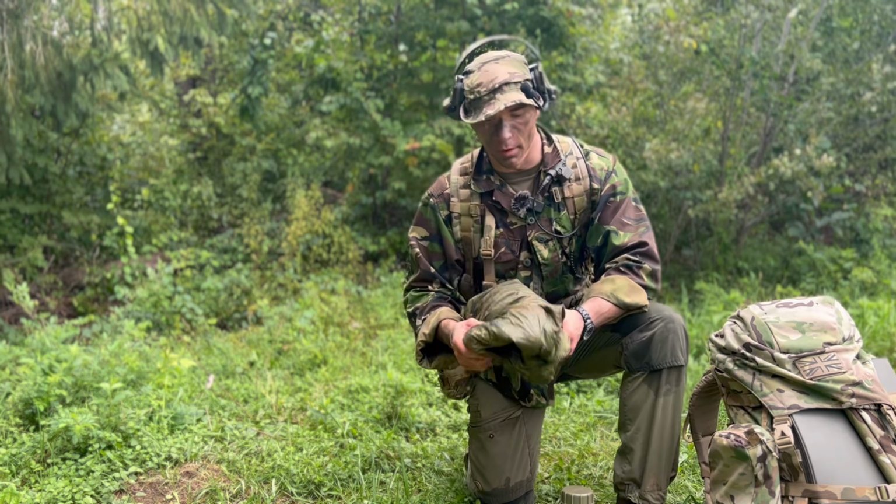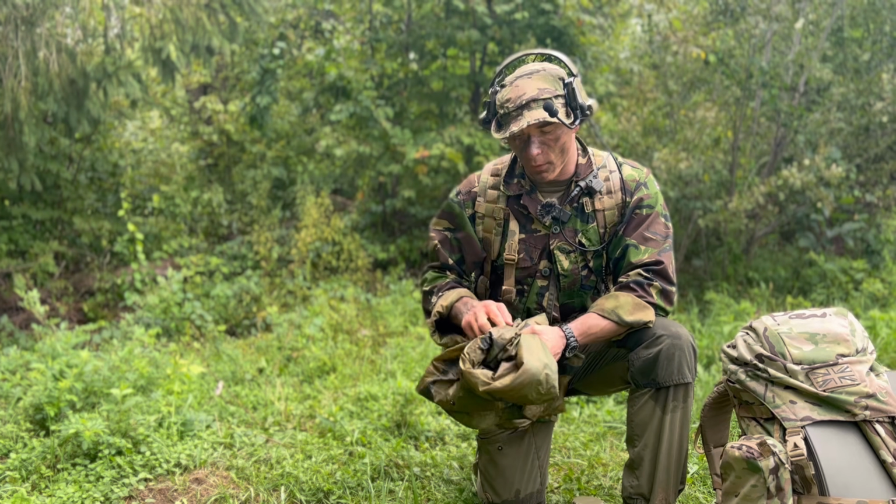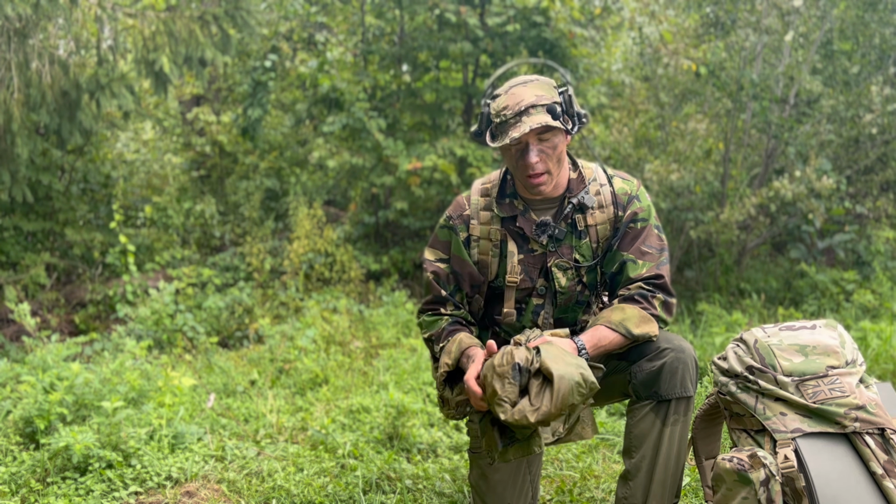So now I've got my poncho out, what I'm going to do is put this over my body. Now, the bad thing about the poncho is it does hinder you from getting your equipment, but again, we're going to see the camouflage value of this.